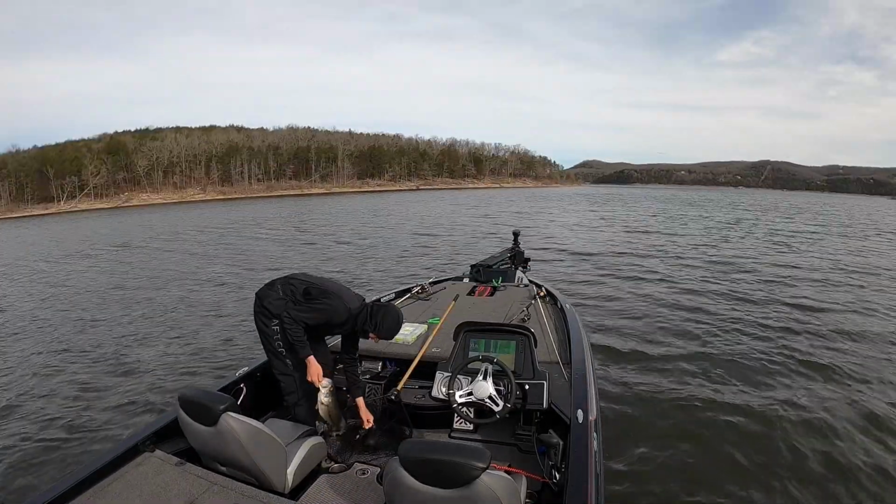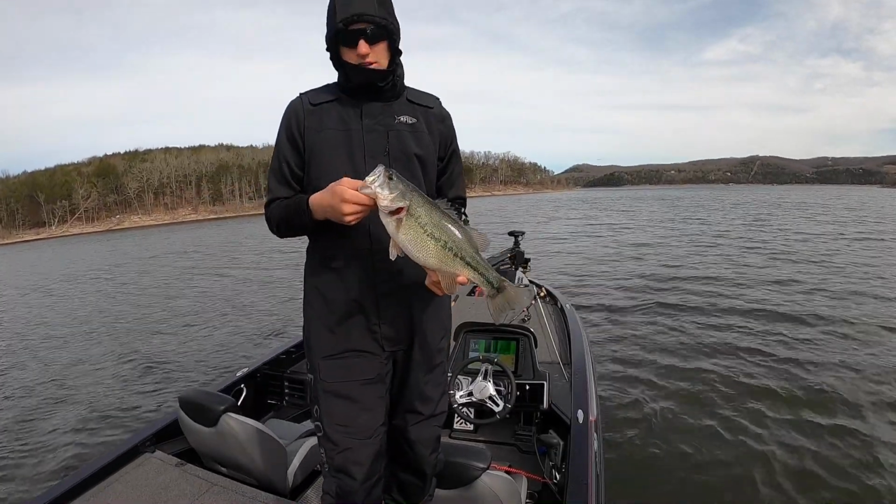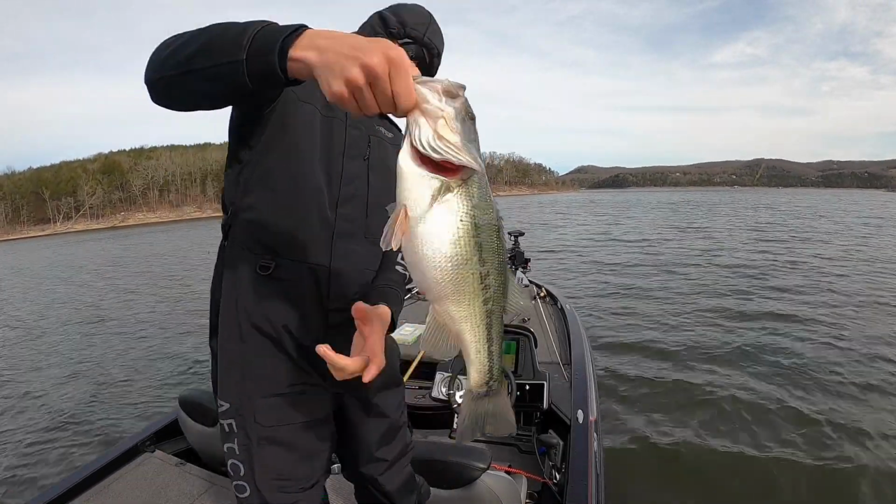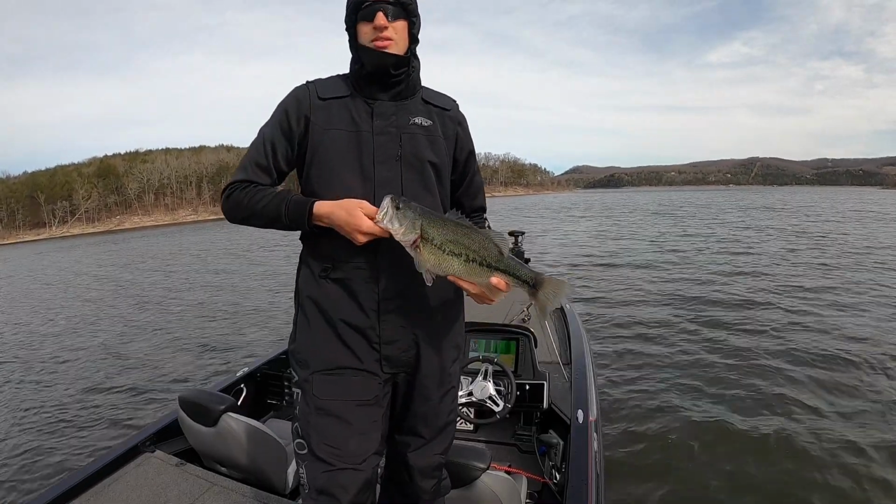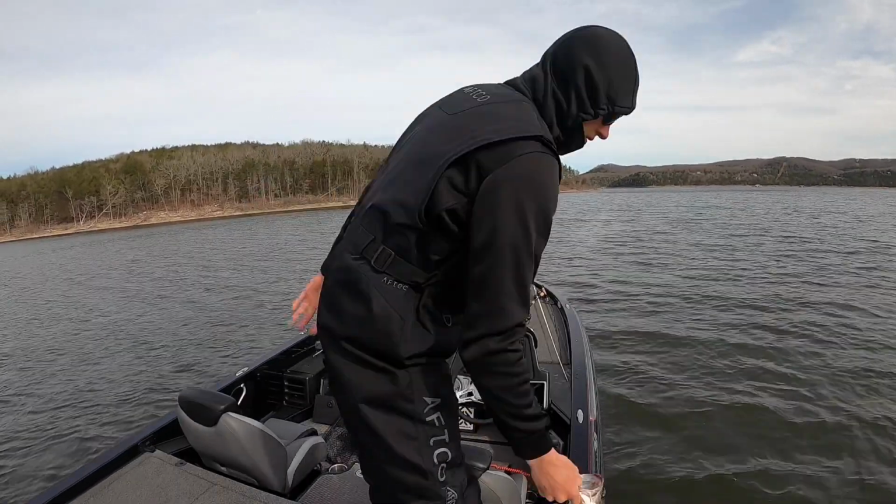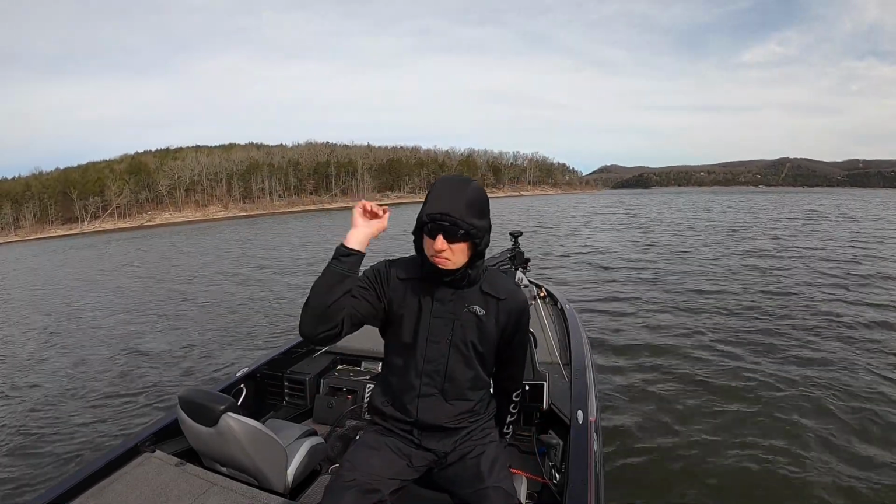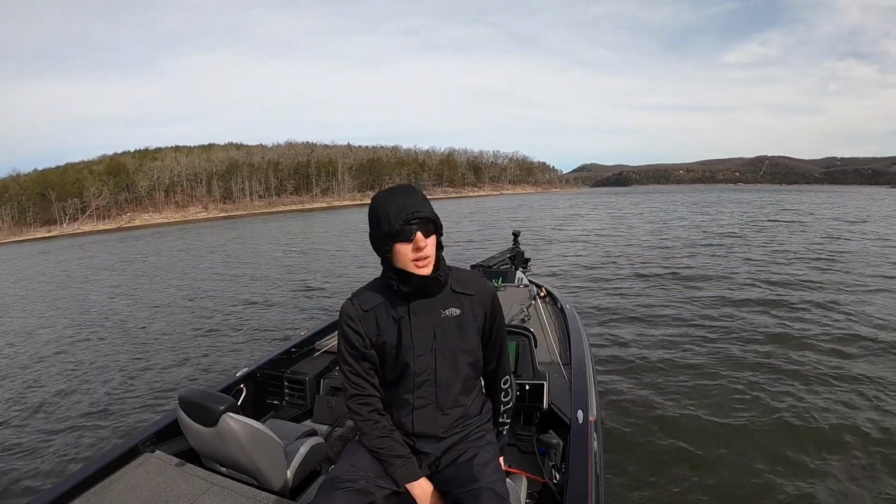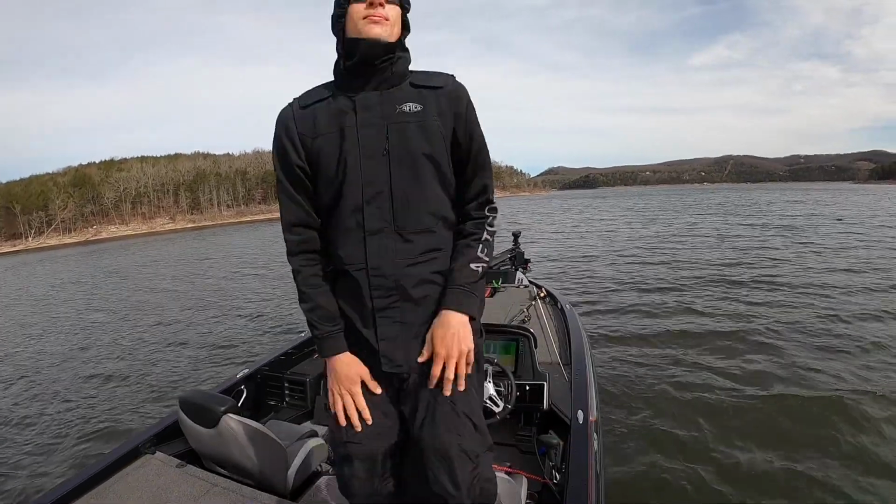Too, holy crap. 2.88. Nice little largemouth. It's fat, look at that. No cut tail though. I don't think these fish are getting up to spawn anytime soon. Nice little bass. That guy wasn't even in the shad. I just saw a group of bass, cast way out there, they're probably like 70 feet out, just twisted right in front of him. That was the result.